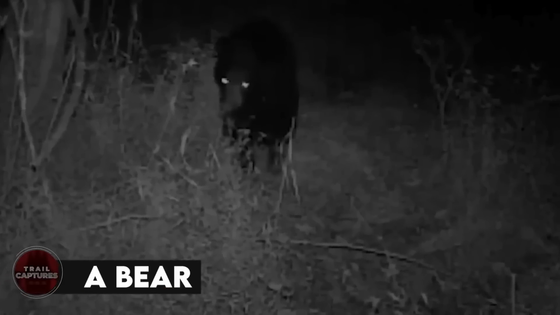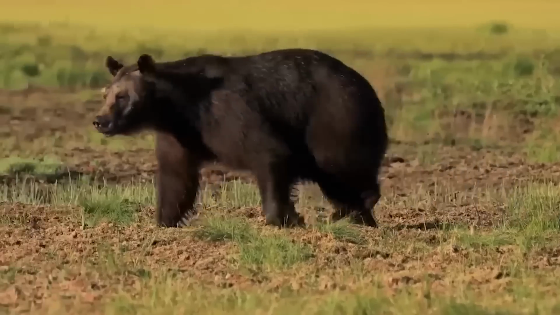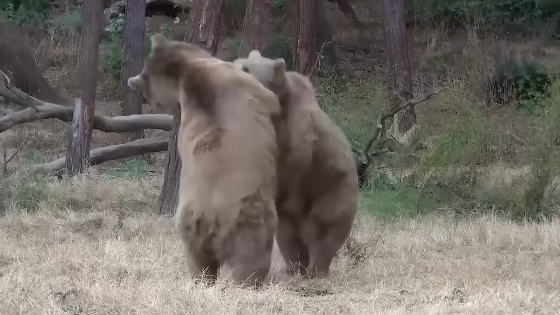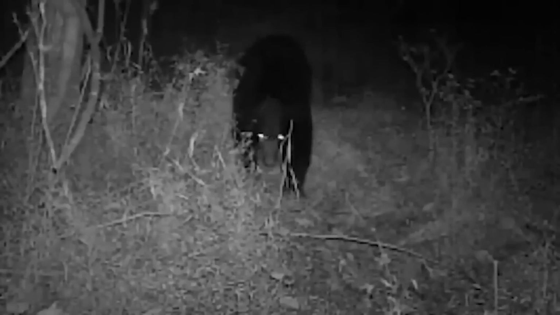A bear. So you know how bears are usually all fluffy and adorable? Well, let me tell you, don't invade their personal space, my friend. They can get pretty feisty. In this video, we've got a little bear who stumbled upon a trail camera. And boy, oh boy, he wasn't having any of it. He went crazy shaking and wiggling that camera until it broke. I mean, it's hilarious to watch, but I kind of feel sorry for the poor camera.